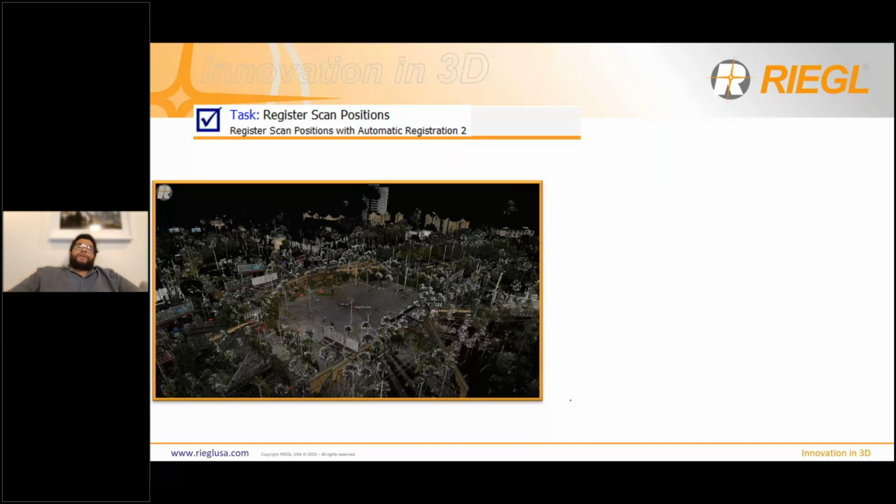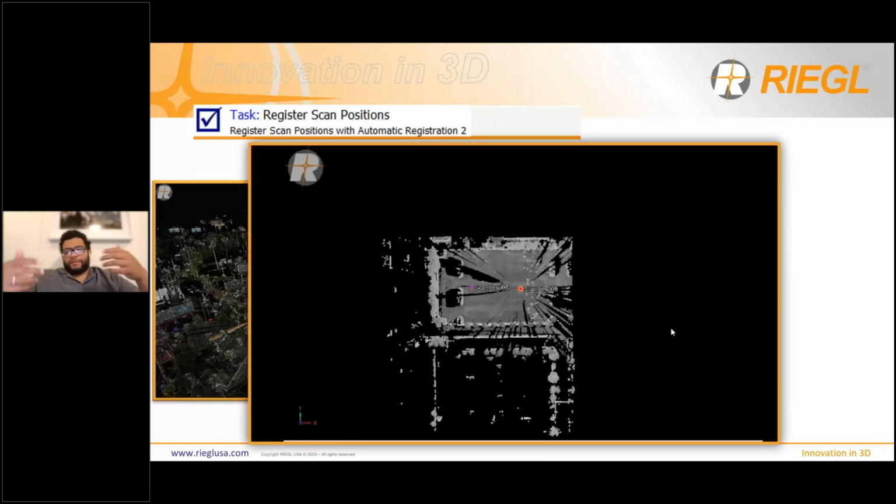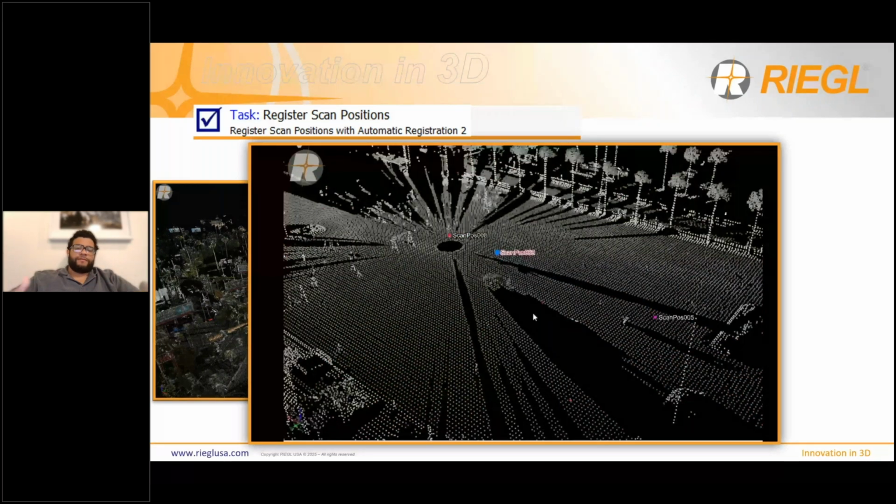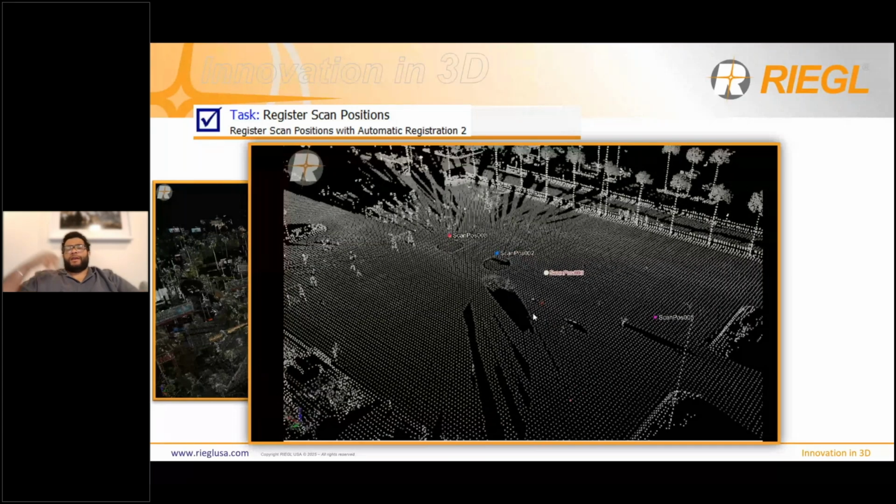So our software deals with this in an automatic fashion where we go from scan position to scan position, looking for overlap and also using numerous different features on the 600i to register scans. I've created a short video so you can just see what it looks like visually. It starts from scan position 1, and then it works into scan position 2, and it registers in that numerical fashion, starting from the first scan and ending at the last scan. So this is a pretty short project.